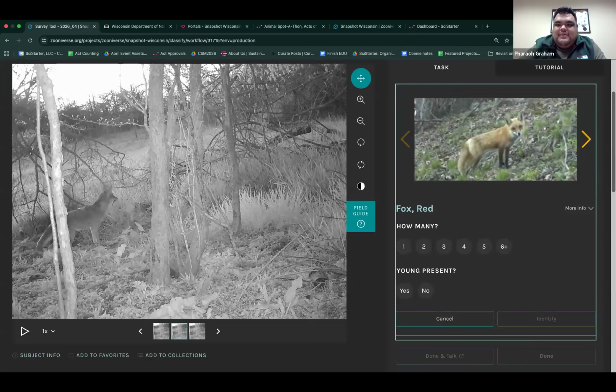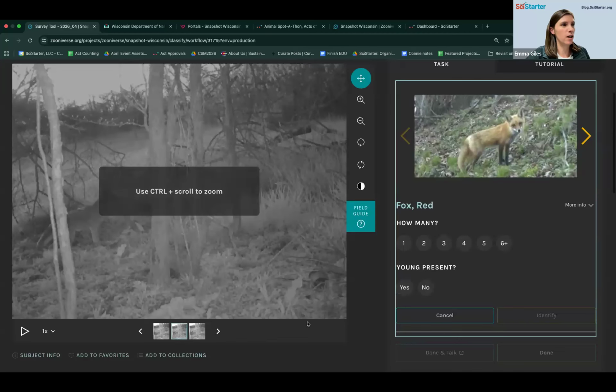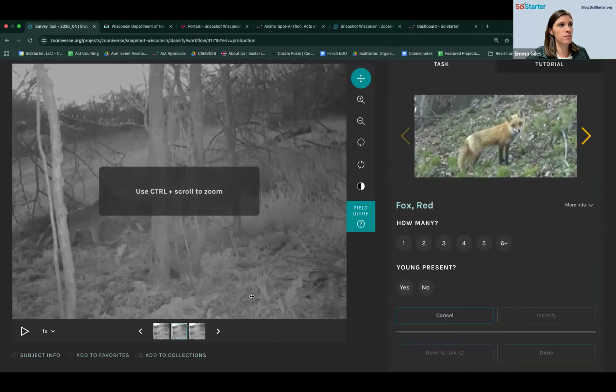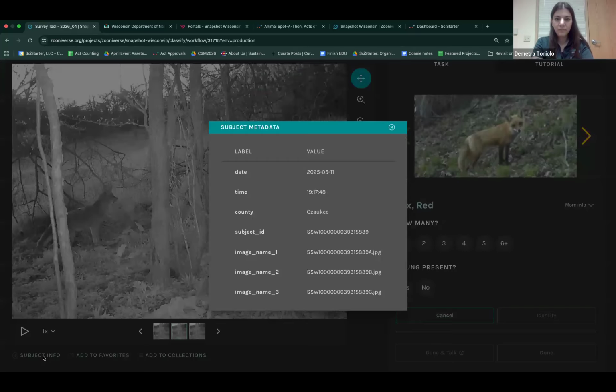Are volunteers able to learn about the terrain near the specific camera? That seems like it would be really helpful in identifying the animal correctly. That is a great question because we talked about this a little earlier. Remind me, how do we find out more about where this image is coming from? Oh, the subject info. If you go below the photo and select subject info, there you go, you can see what county the image was collected in.